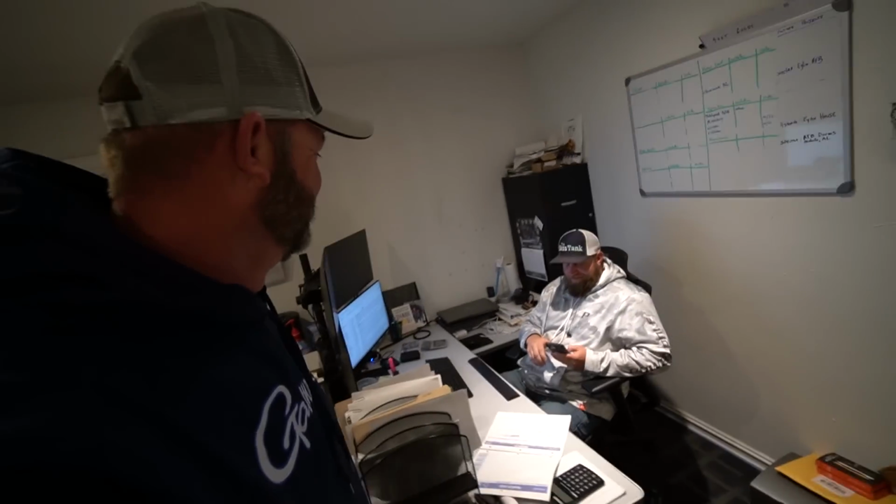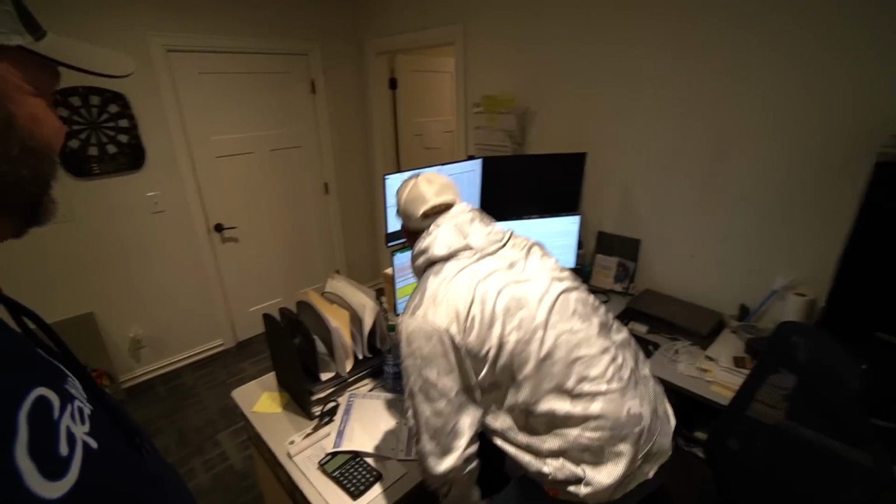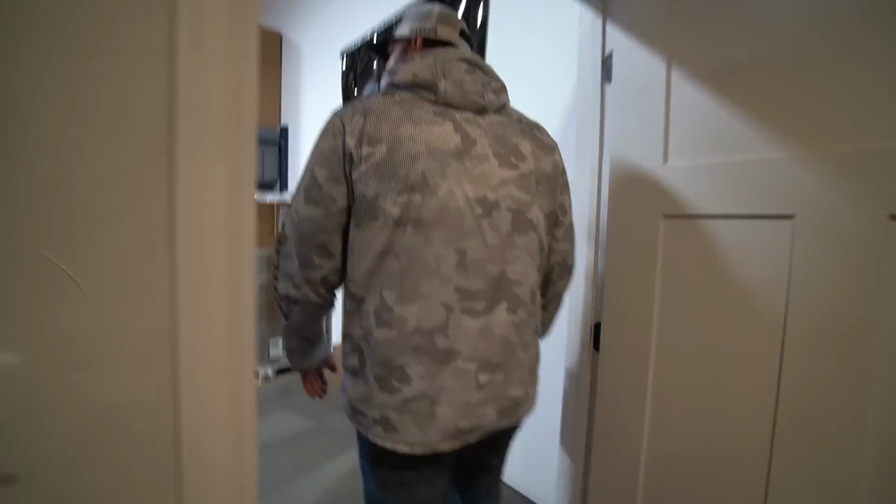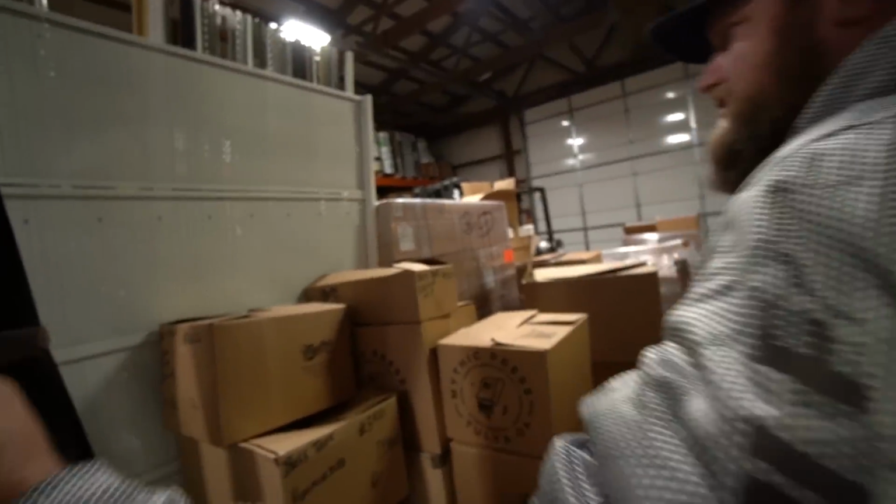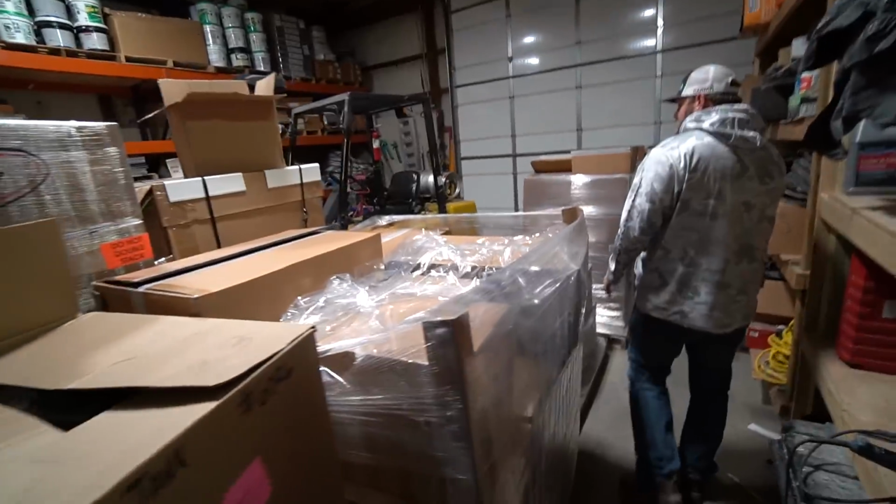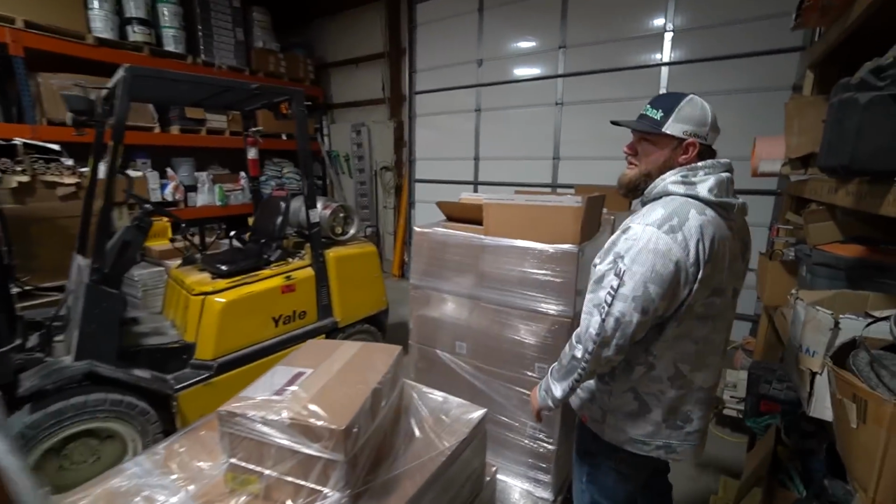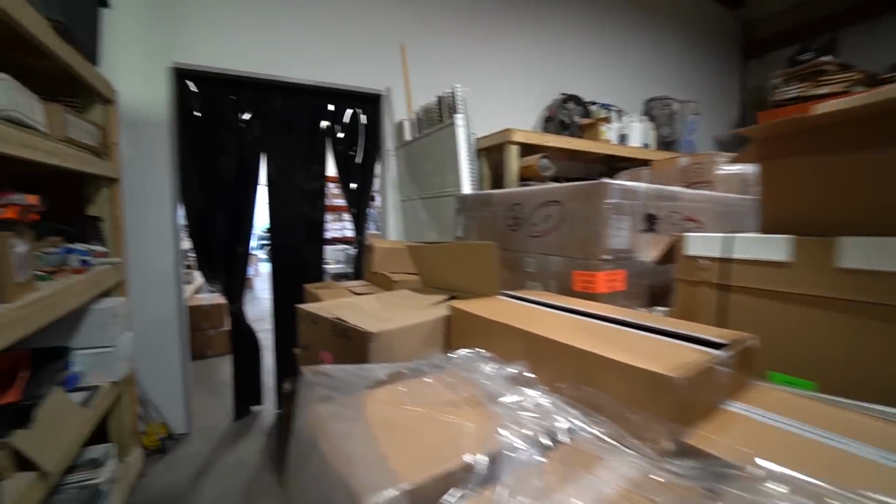We done, Big John? Business. It looks like your boat with grass. Yeah, it is. Shipping and receiving going on. This is all what we received today. This is receiving for today? Yeah. Oh my God. Comes in the front door and goes out the back door. Little cramped in here. A little tight.